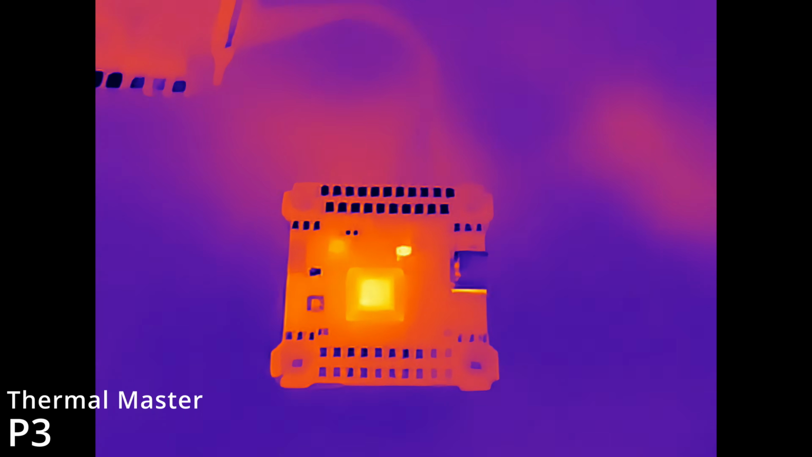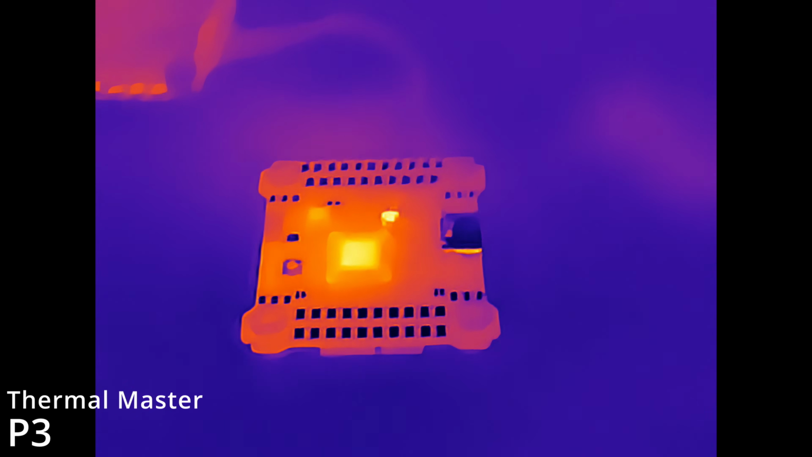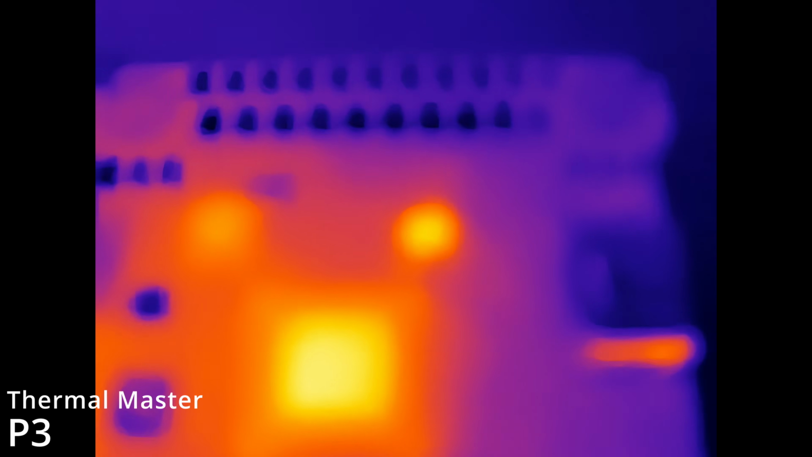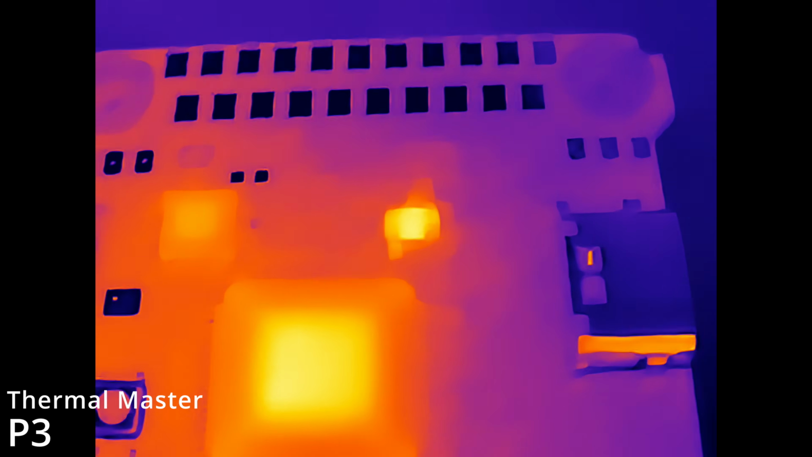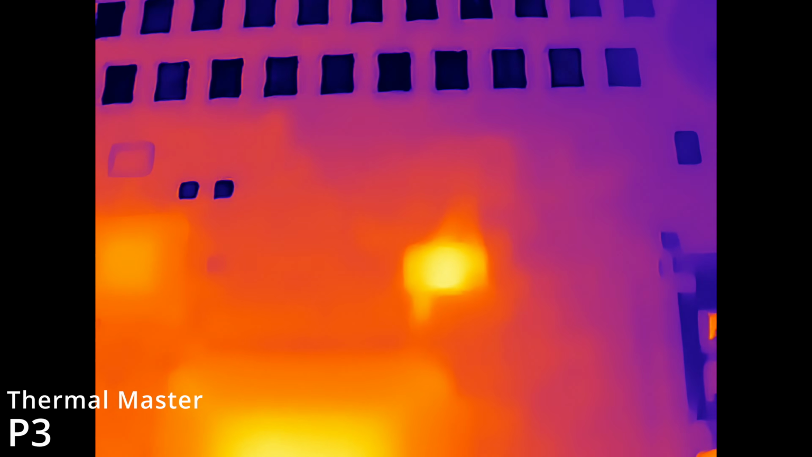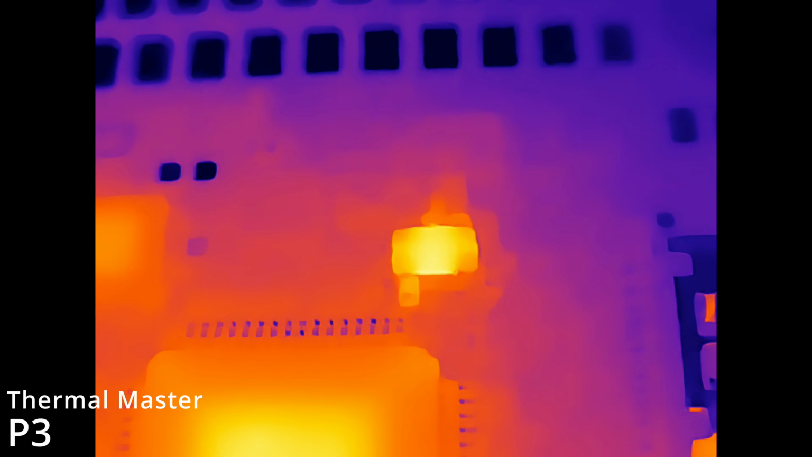So moving in closer, we'll again see that focus shift, but then we can adjust it. What you'll probably have noticed is that the P1 has a wider focus range, but the P3 allows you to focus in a lot more detail. And now we can go in even closer, adjust the focus to look at that component.